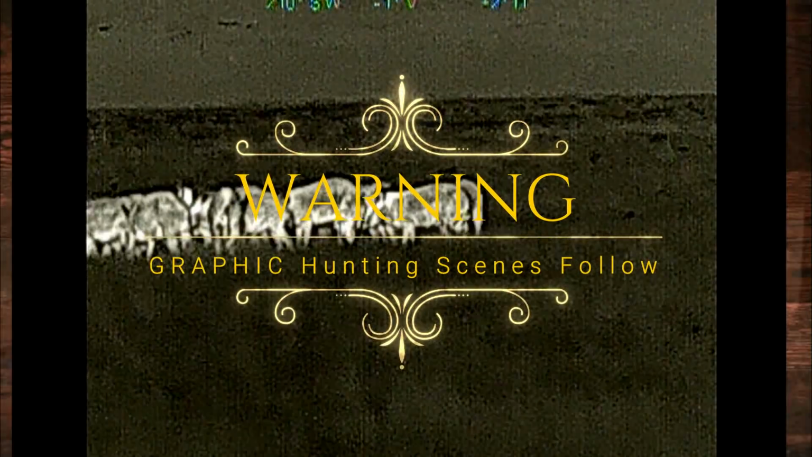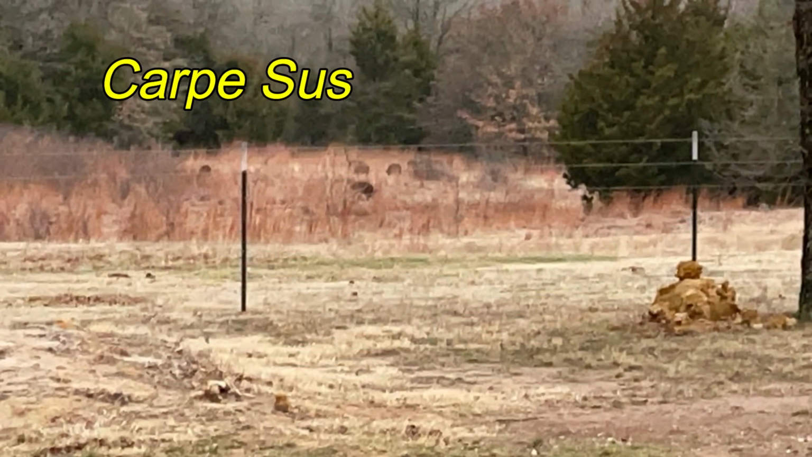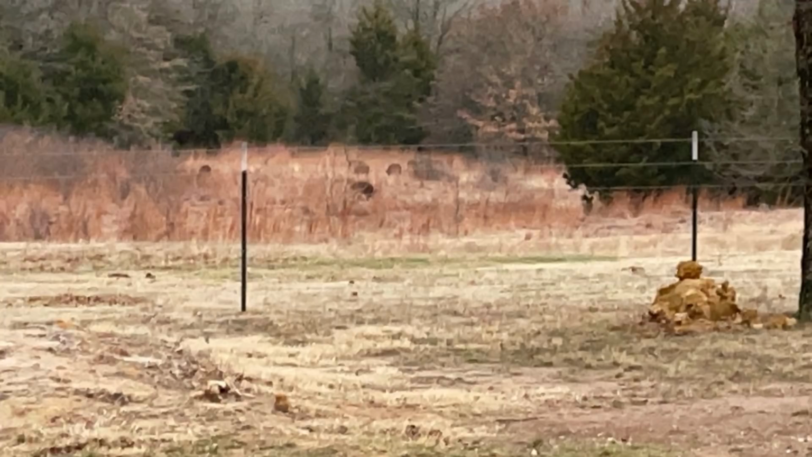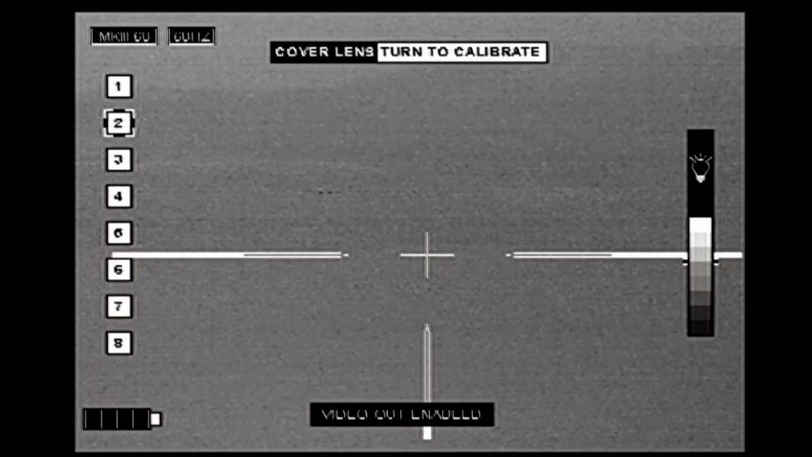3, 2, 1. Jesus got a text from the landowner saying there were hogs on the property, so Ben and I came the next night. We got set up on the hilltop next door watching this property, and sure enough, hogs came in before sundown.